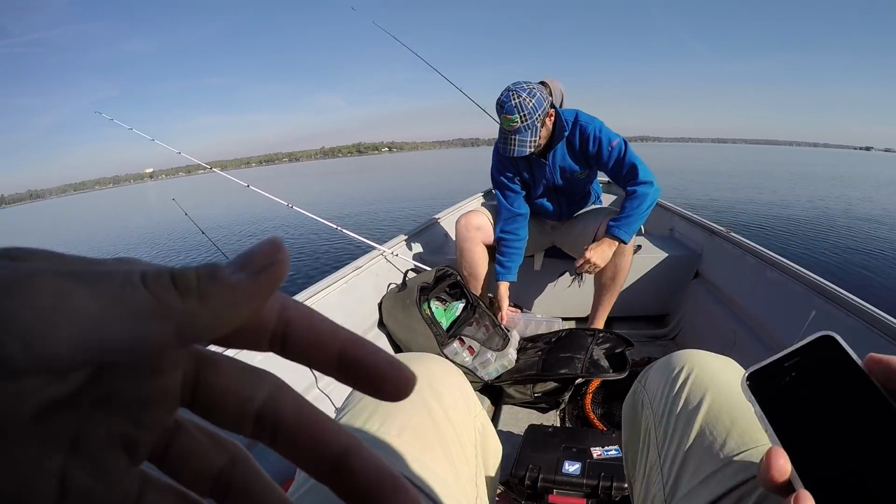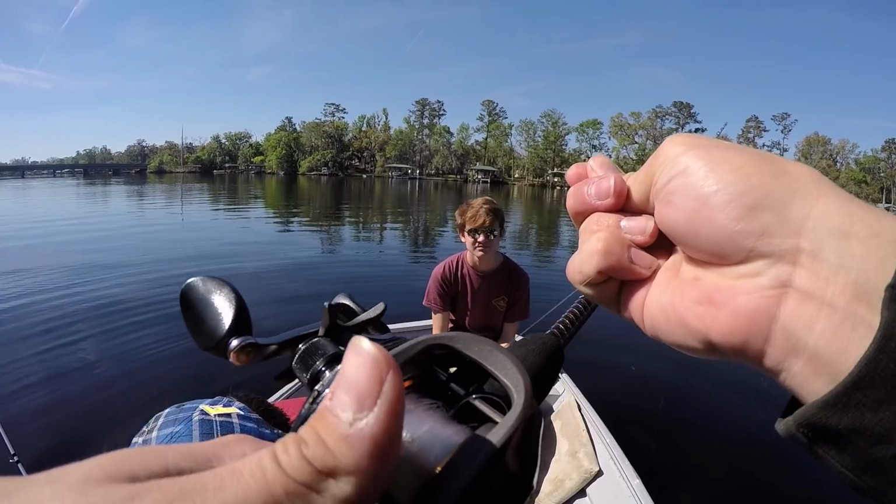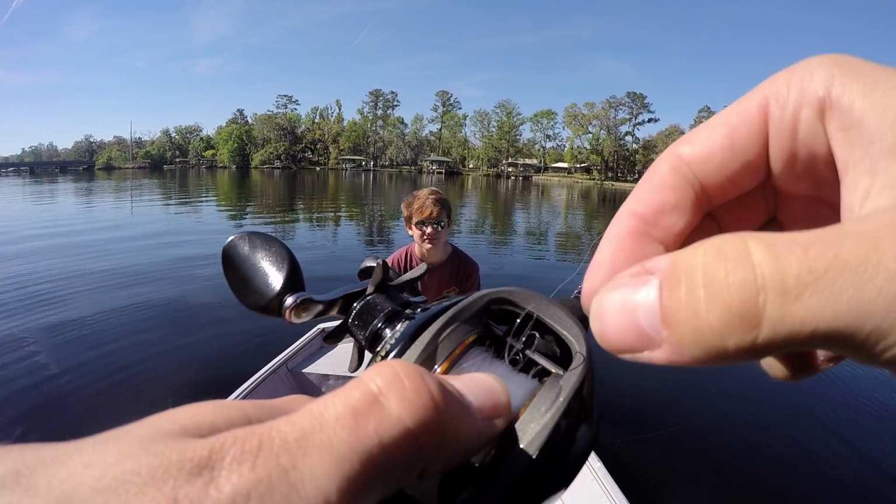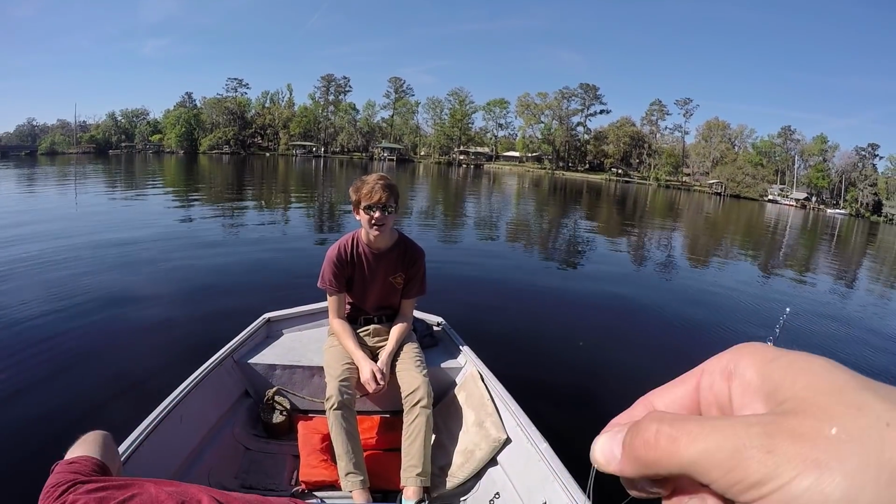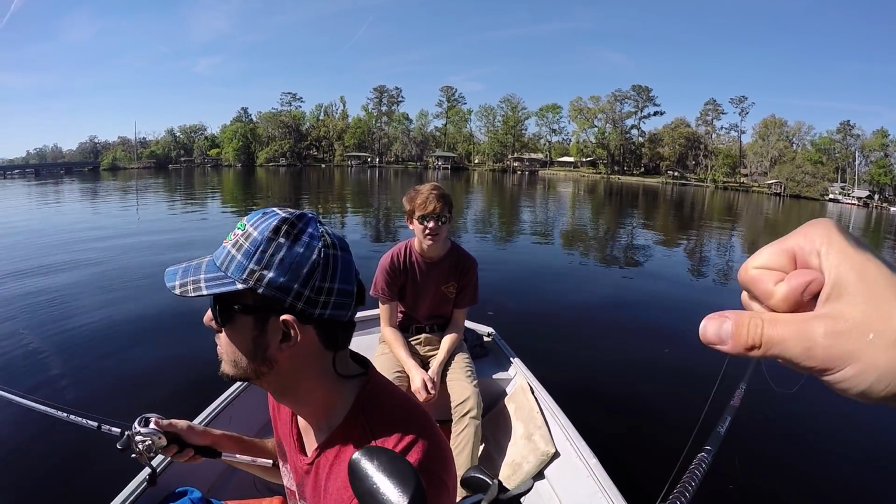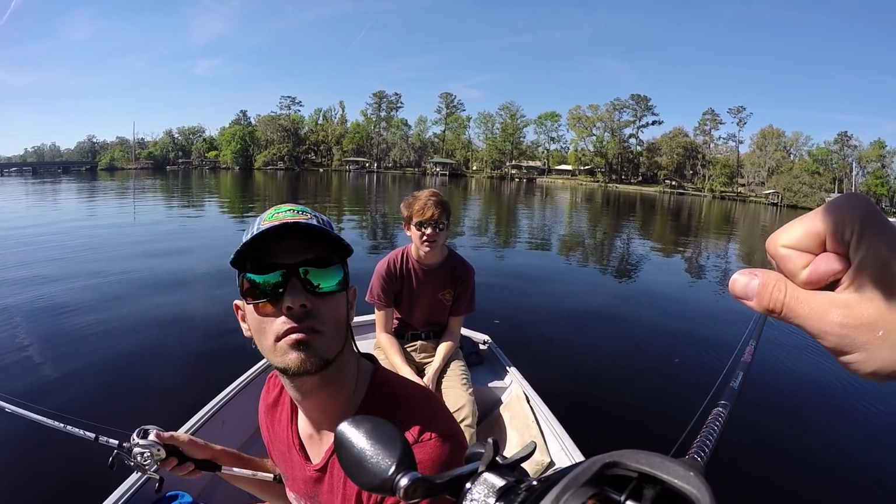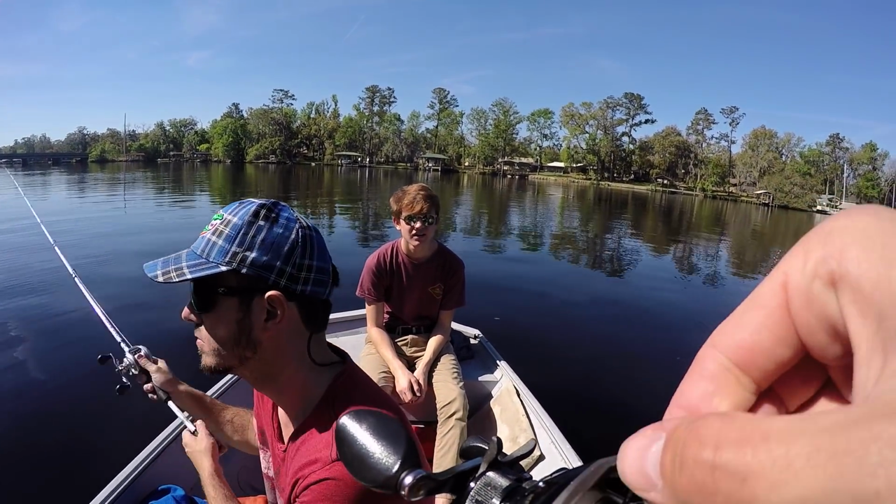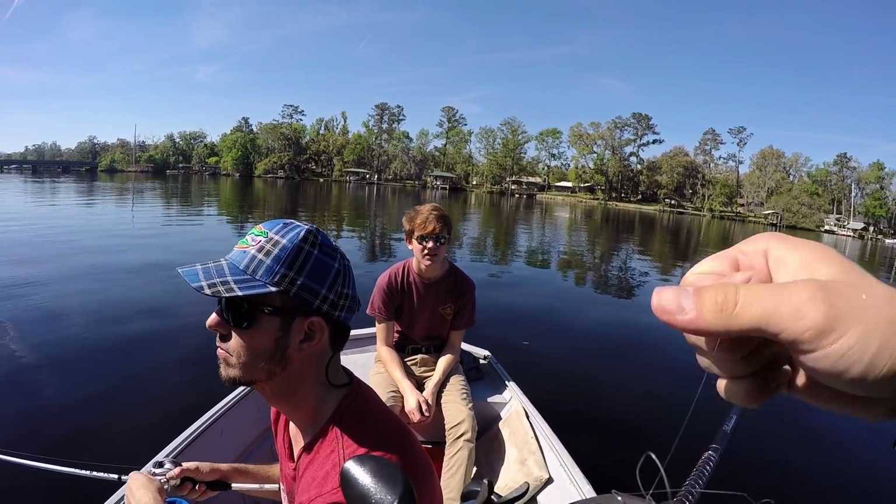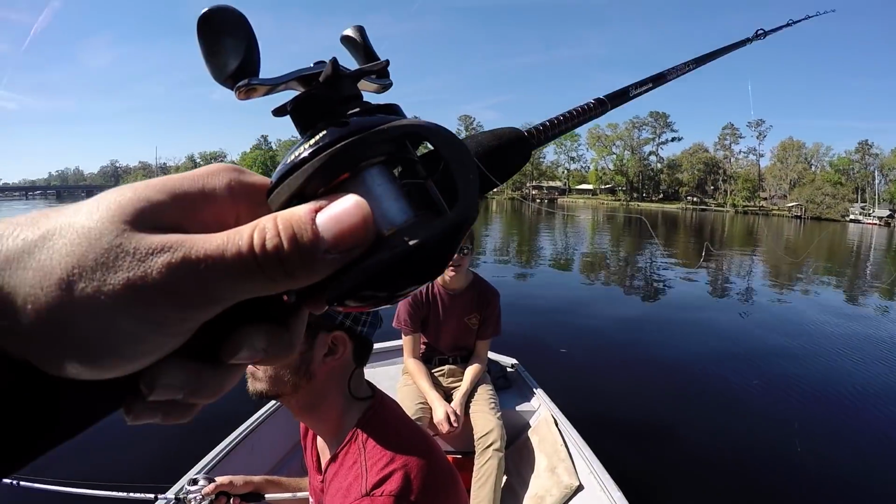Nope. All right, so the best way to get out of a bird's nest is when you pull it, you're gonna see some of the line crimp up. This right here. You're gonna pull it and undo that so the line can move freely, and then keep pulling it. Figure out where the line's still stopping it. So that's the root of your problem right there. Once you pull that out, you'll be able to pull this out completely.